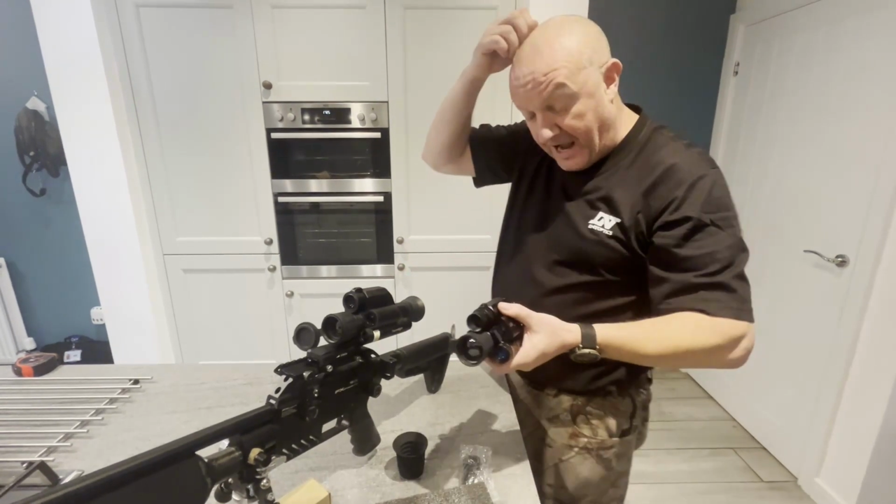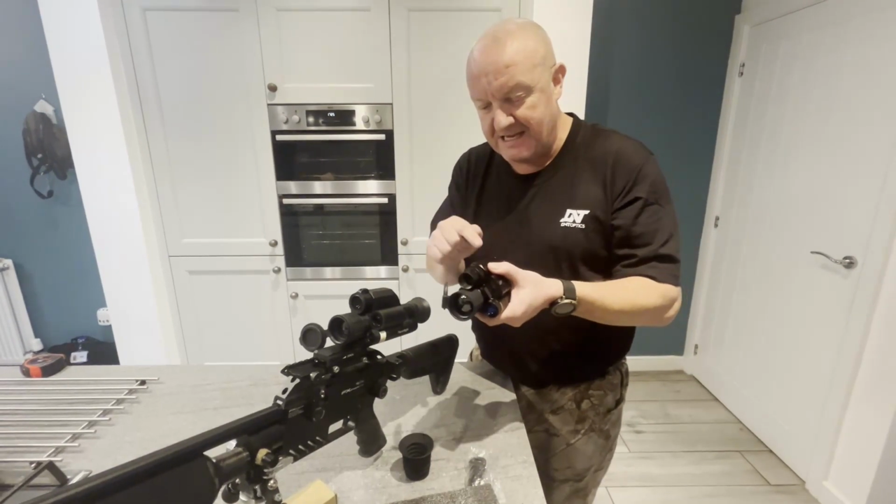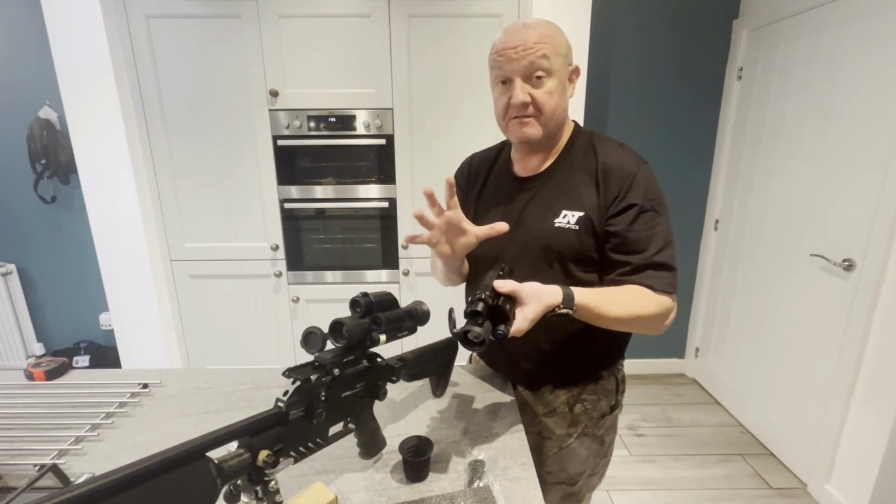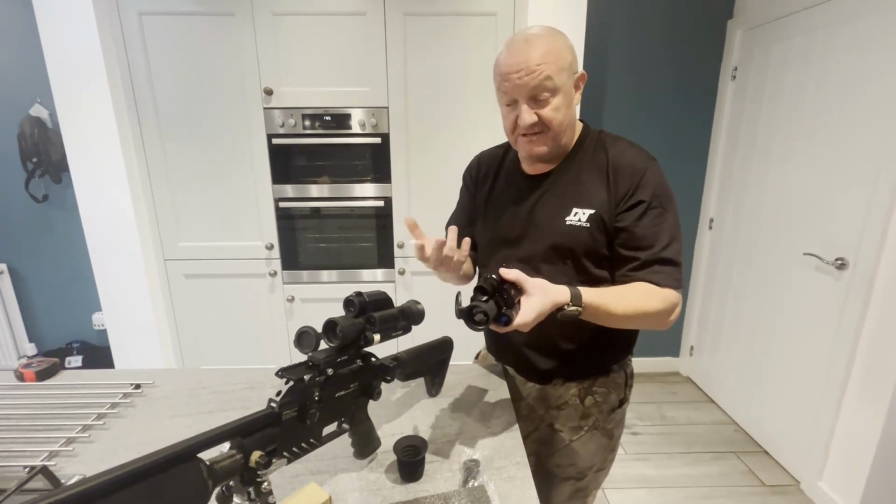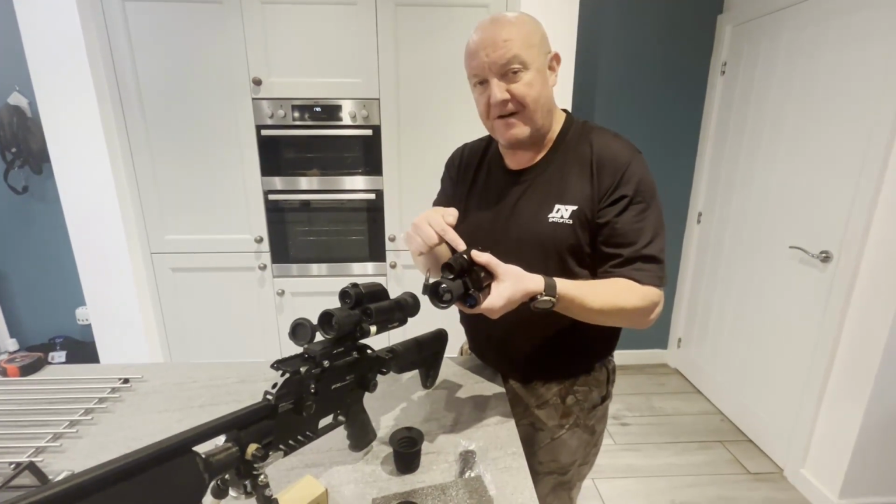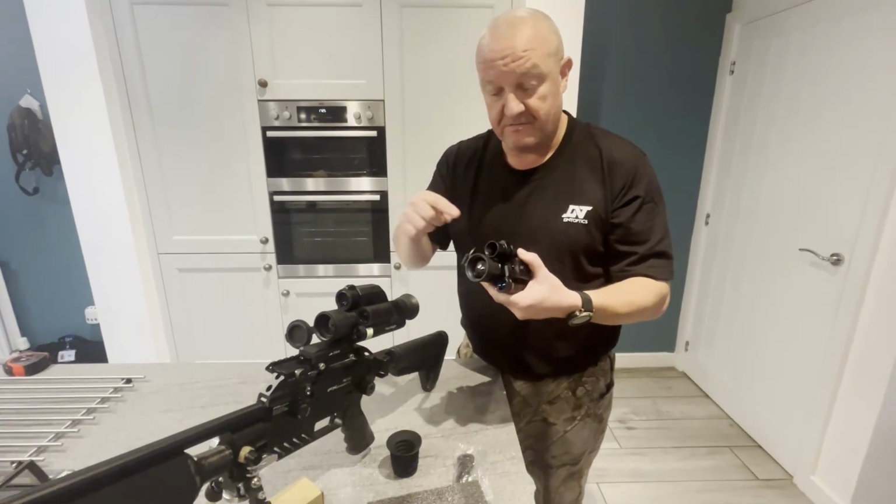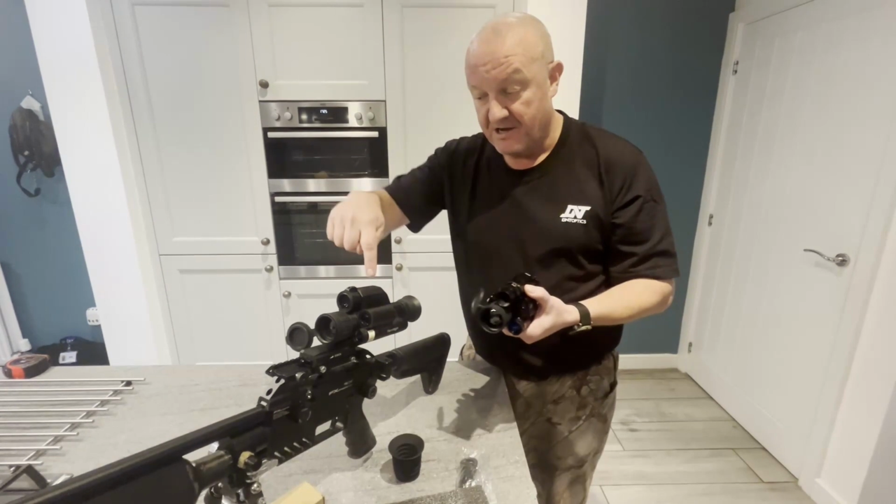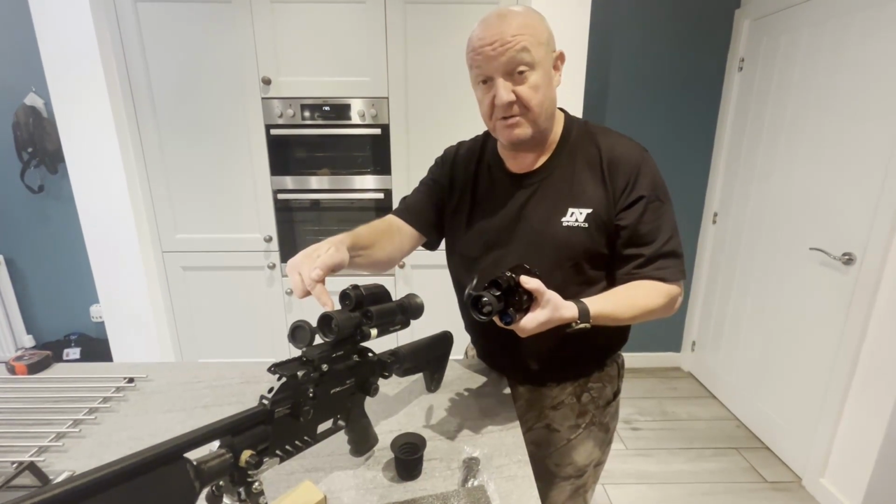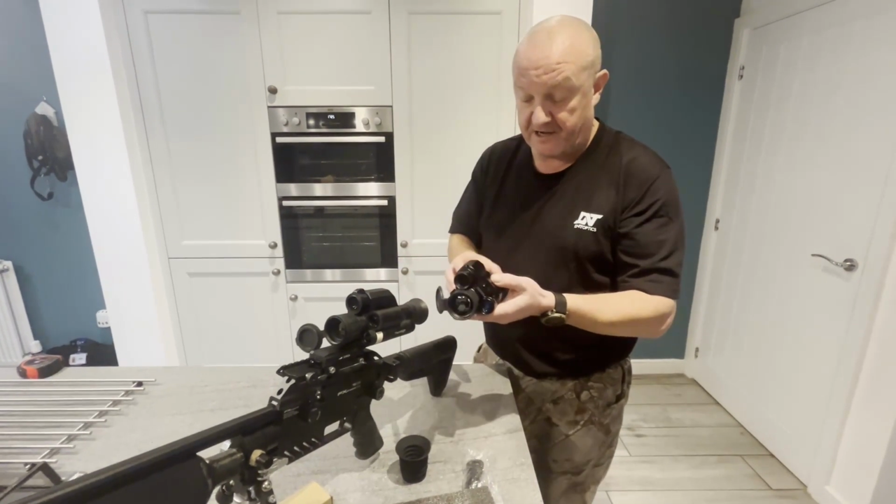Now, I will continue this video when I set this up, but I believe that the thermal on this has a much bigger lens, so you're getting a better resolution, but it's 2.5 to 10 magnification, and the day and night vision is 5 by 20, whereas on this one, the 225, it's a 3 by 12 magnification on your thermal and a 5 by 20 on your day and night. So that's the same, the day and night.